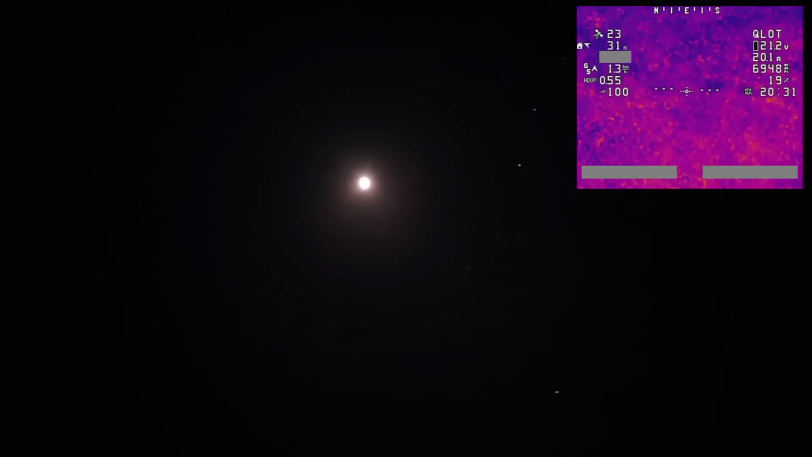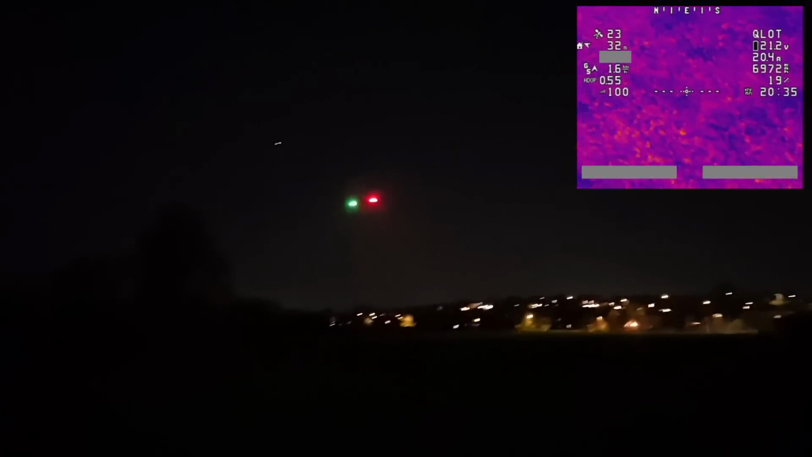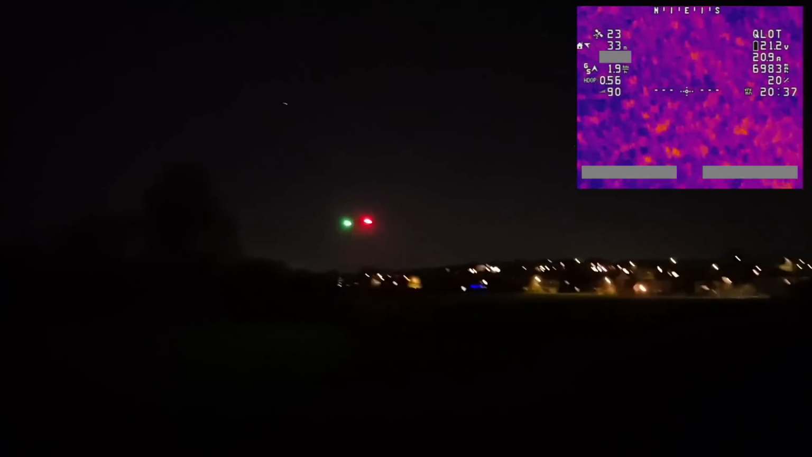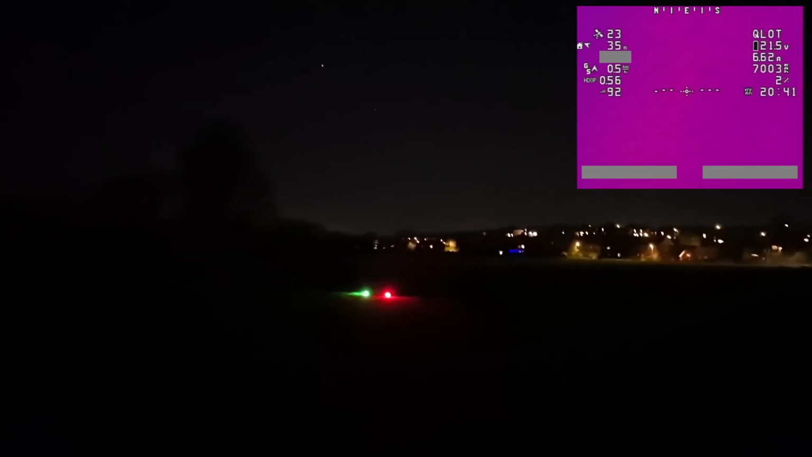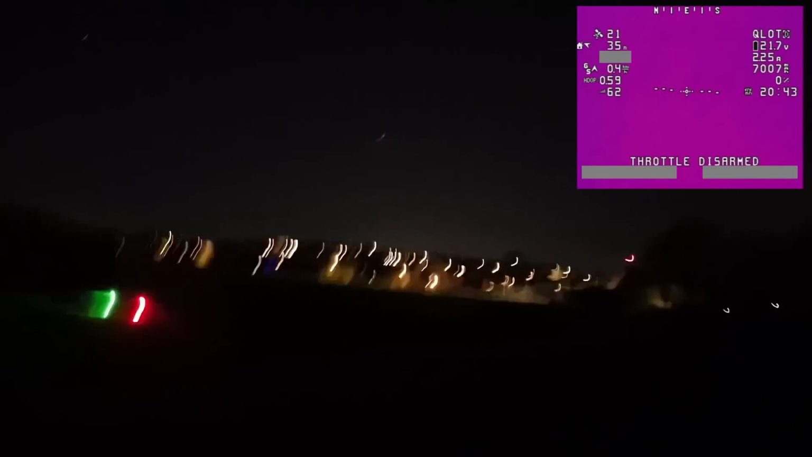This is such a cool aircraft. It looks so cool just up there against the night sky. I got the moon there as well. Look at that. Almost landed. There we go. Landed and then disarm. Disarm. There we go.